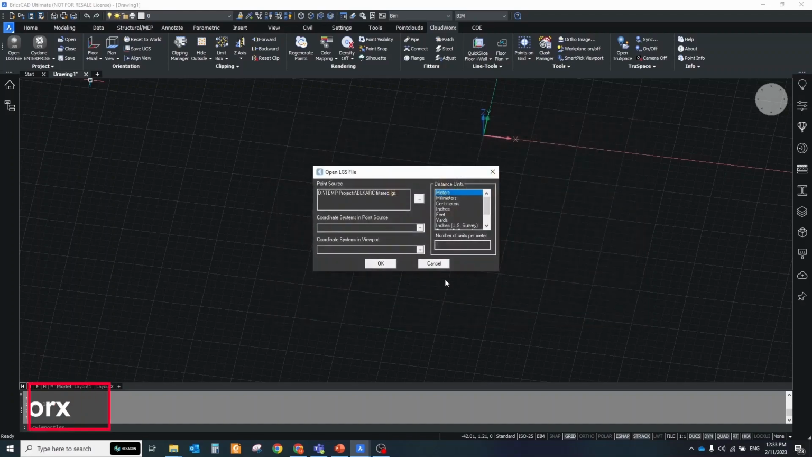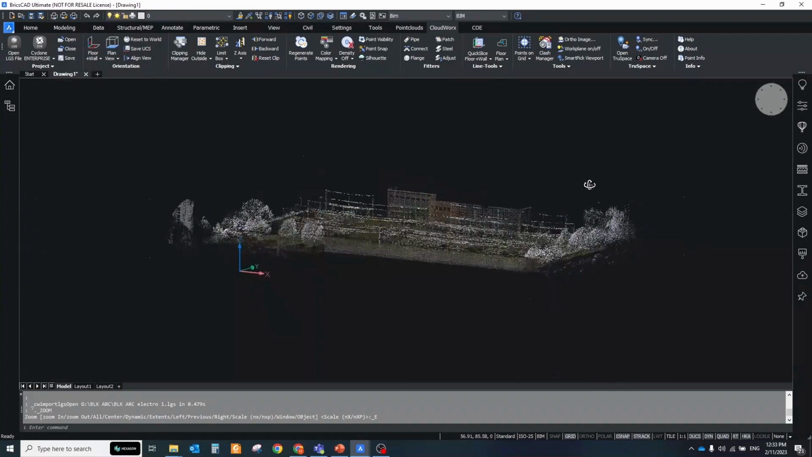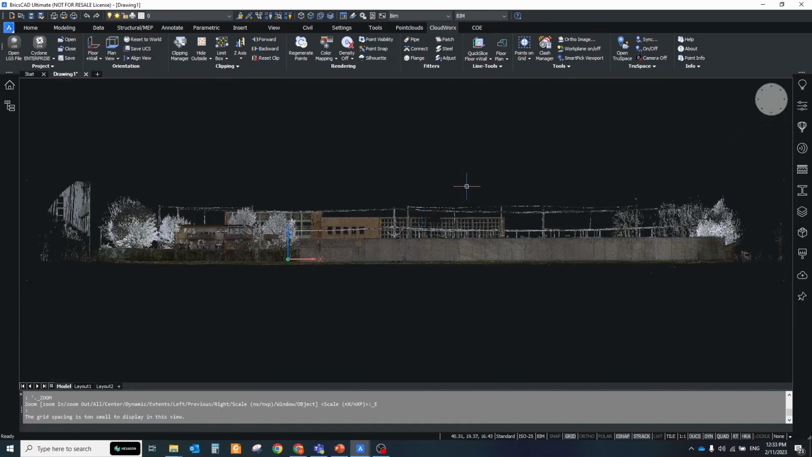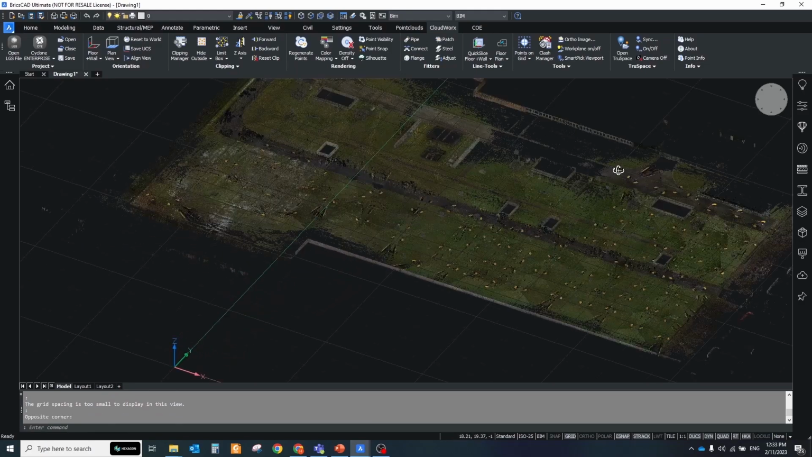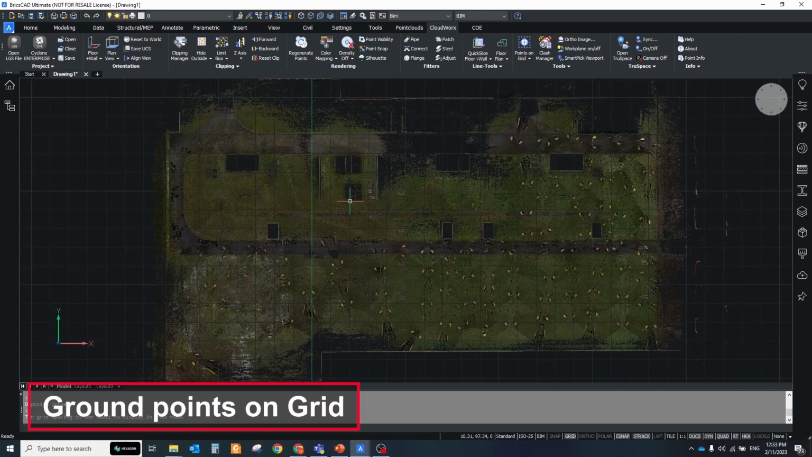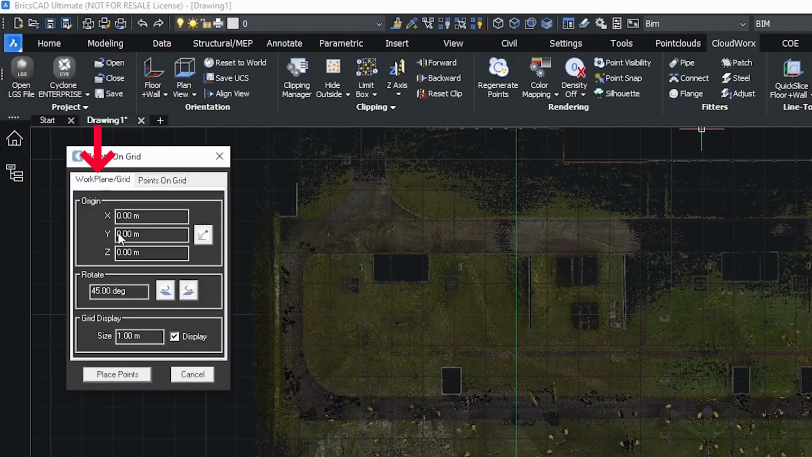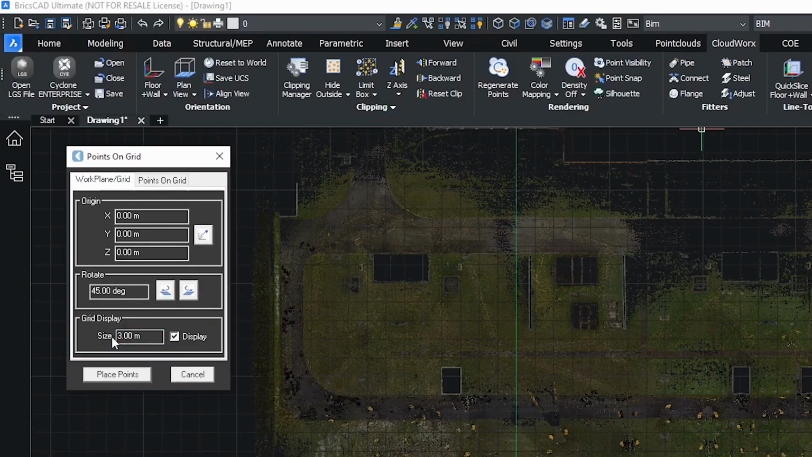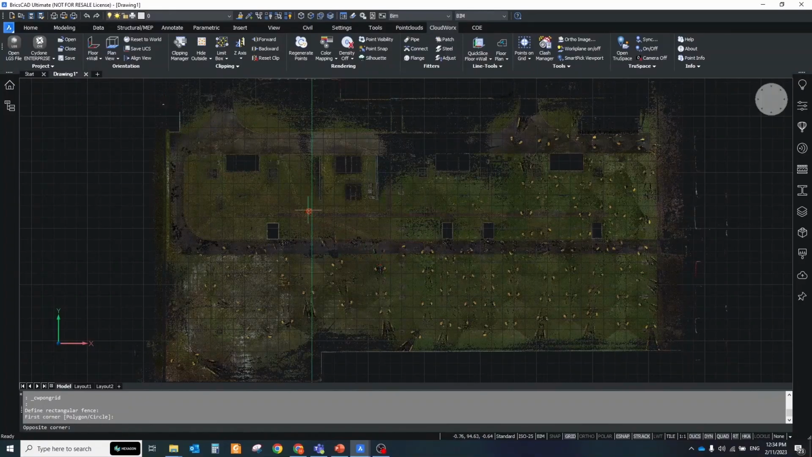I'll be using BricsCAD BIM software for that purpose, with a combination of the Leica CloudWorx plugin, which allows us to import point clouds without a converting stage and extract some geometry in a semi-automatic way. One of the common things required for feature extraction is the ground. To generate it, we should extract ground points first and then use them for generating the TIN surface. Clip the ground points from all others and then run the Points on Grid tool from the CloudWorx panel. In the pop-up window, click the Work Plane Grid tab. In the grid display, set the desired size of your grid and check Display. Next, click on the Points on Grid tab and choose which Smart Pick method is desired. Select the ground method.